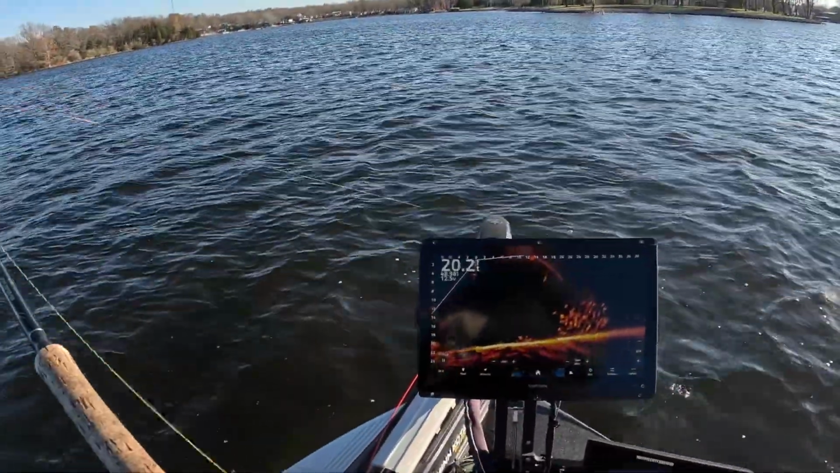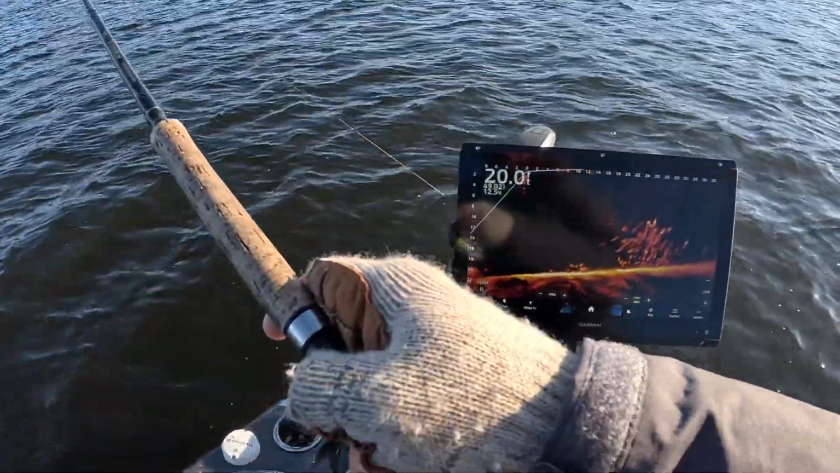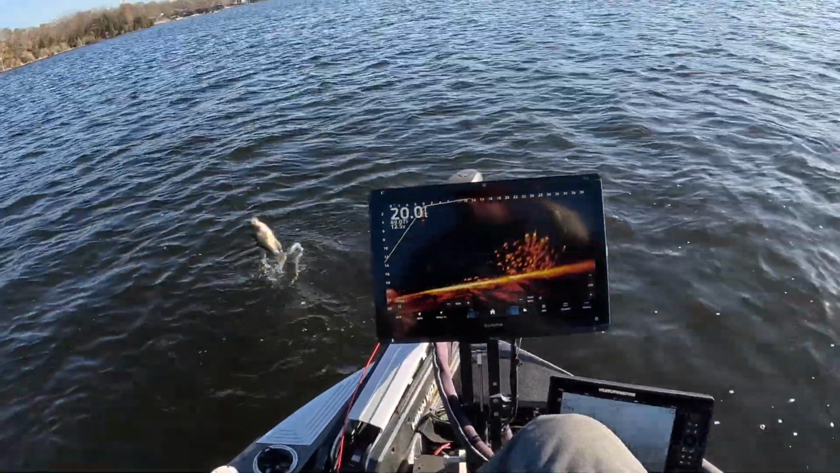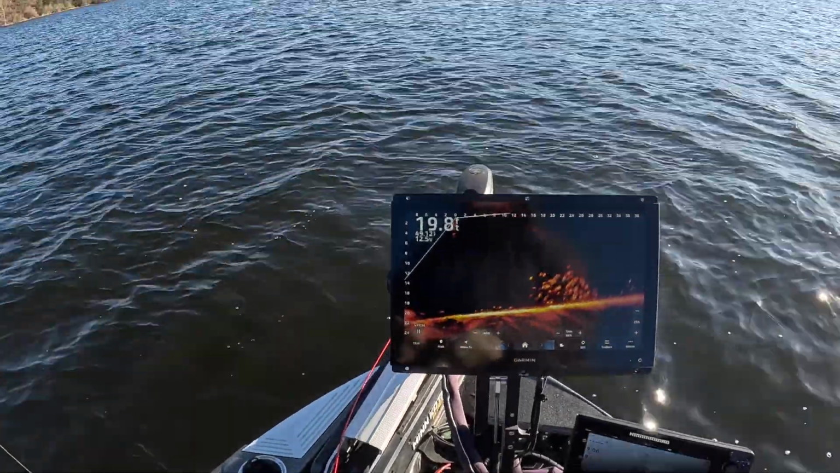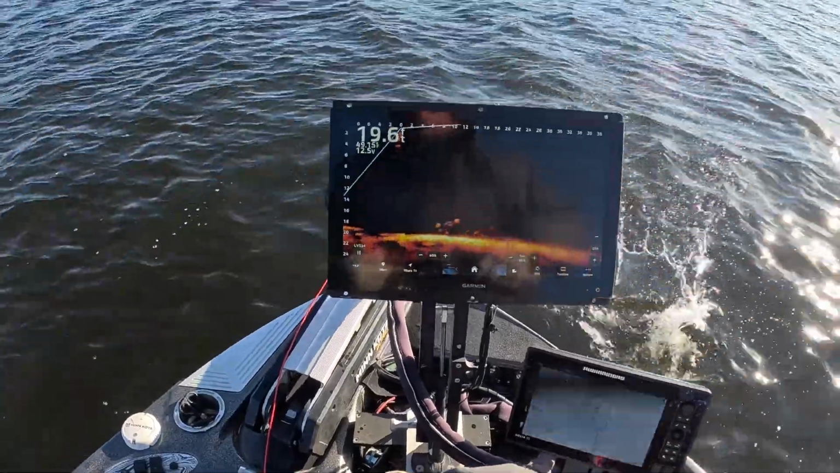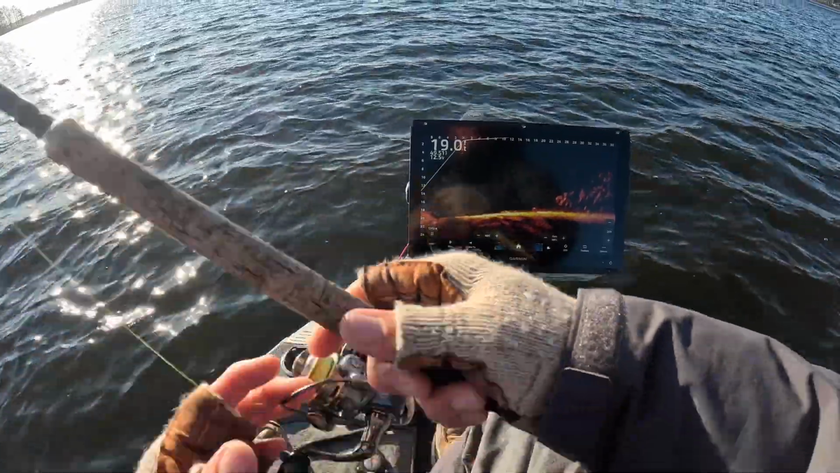Boom. Good fish too, guys. Yep, it works. Bam! Look at that, guys. Awesome. Letting them go. So the technique really does work.